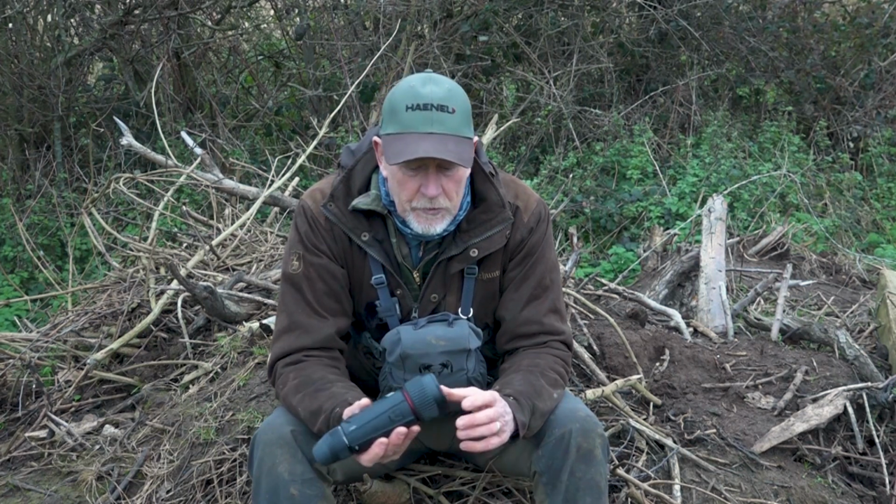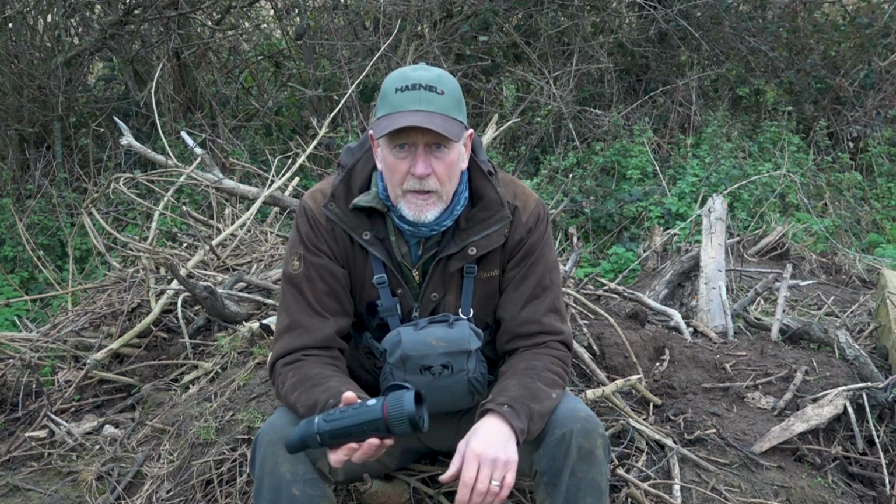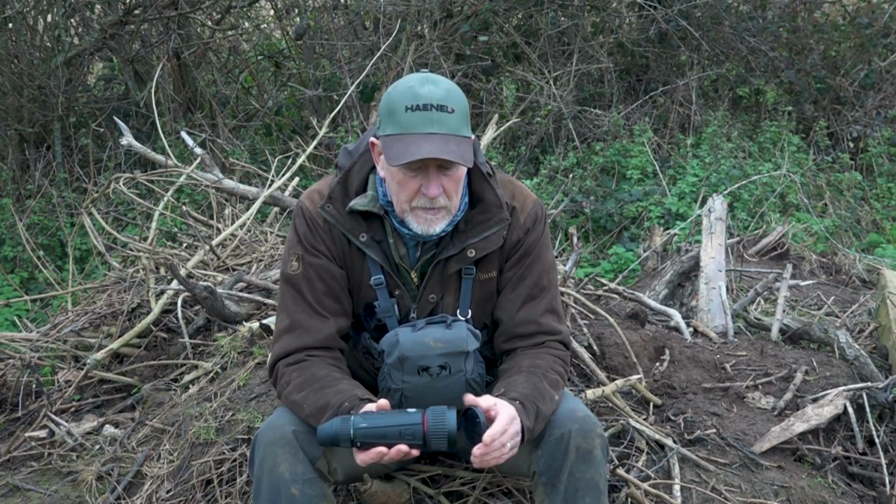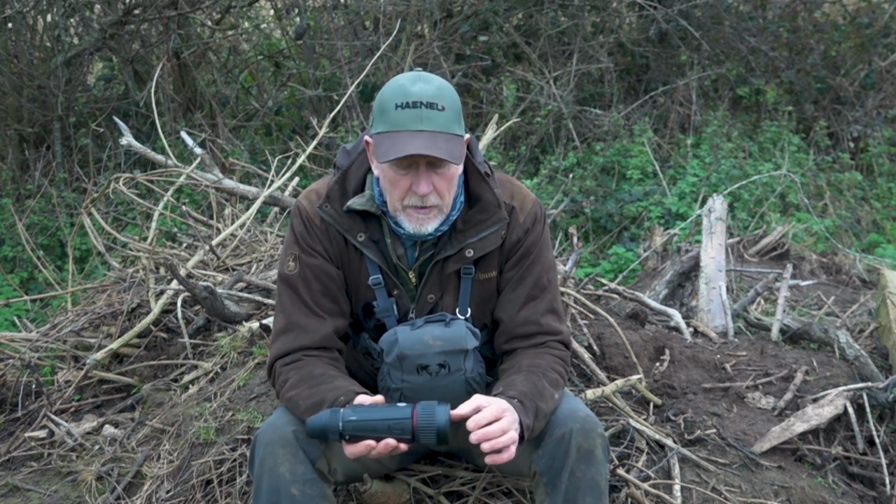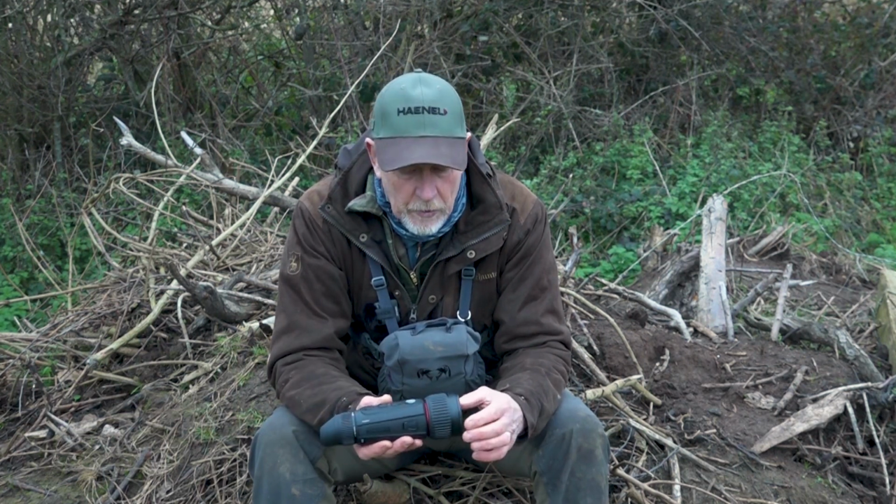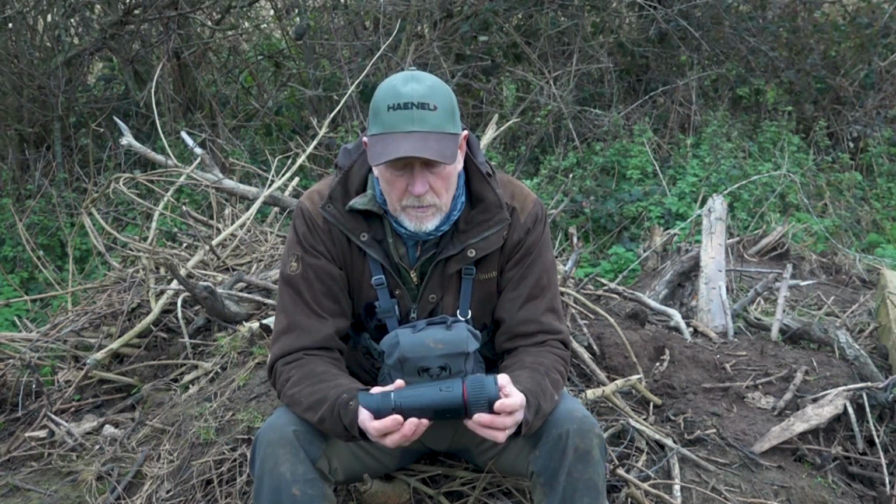I like the covers on these units. Little locking system, and it flips back and holds back, so it's not always wanting to roll forward, and clips back into place when you're putting it back in the pouch, which keeps the lens clean. There is a nice little catch on it which is not noisy, relevant in the field when you're stalking. Very, very big field of view from this unit.